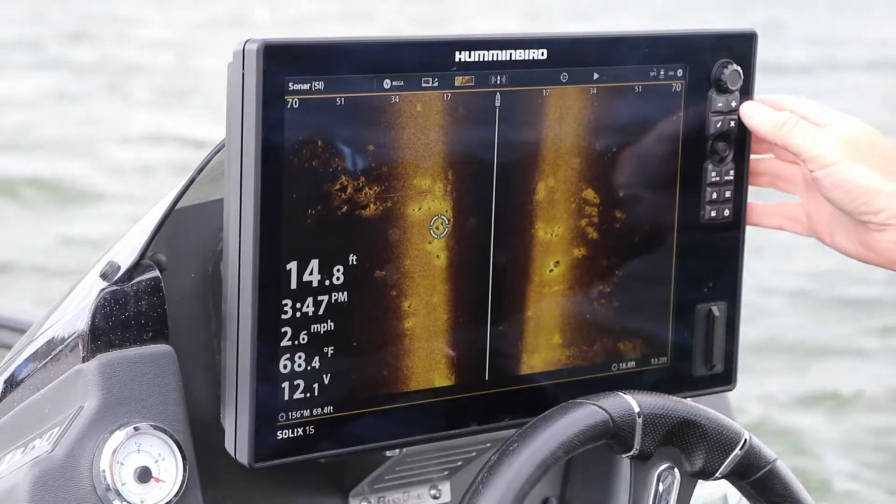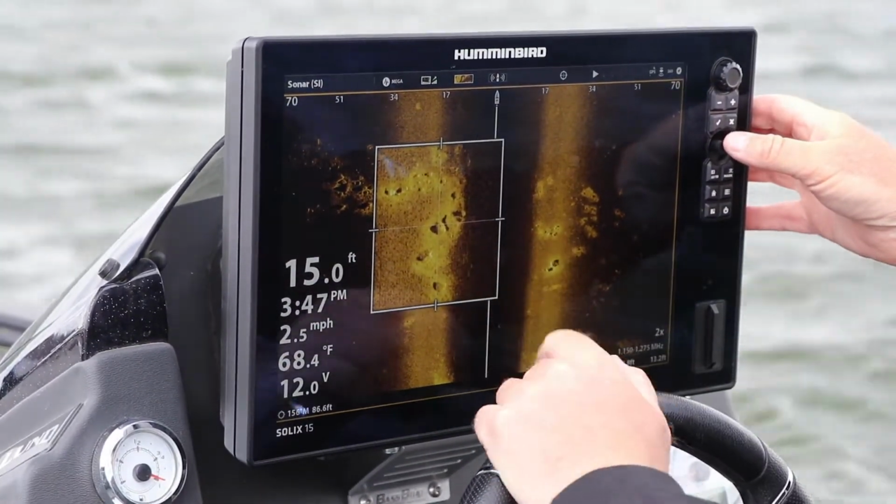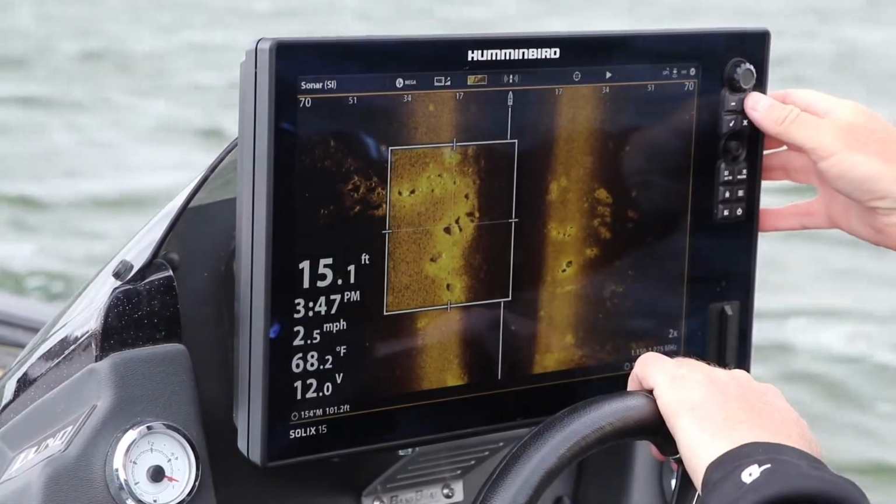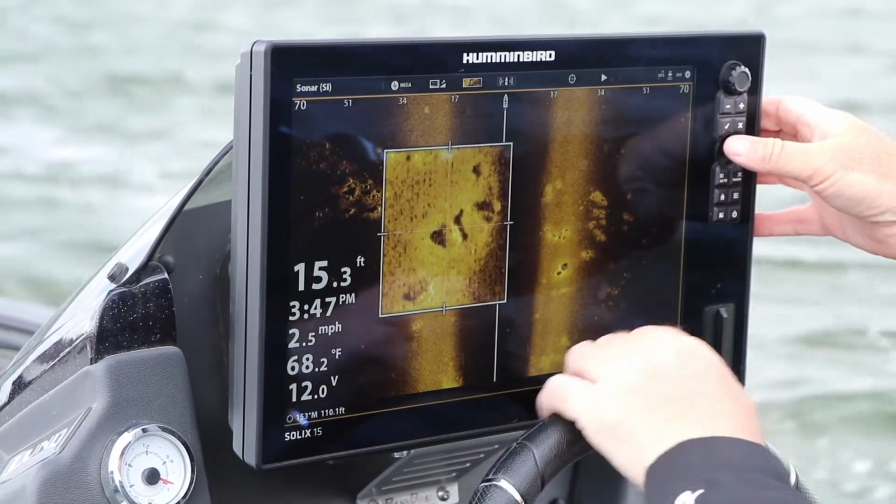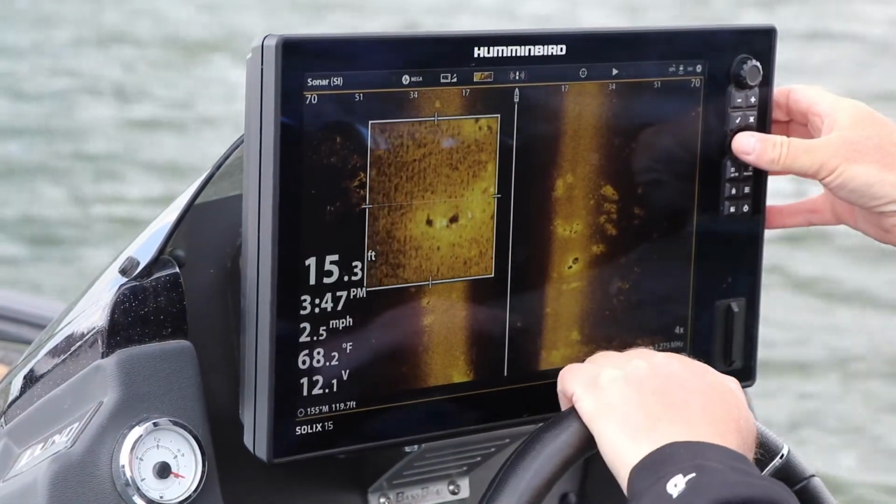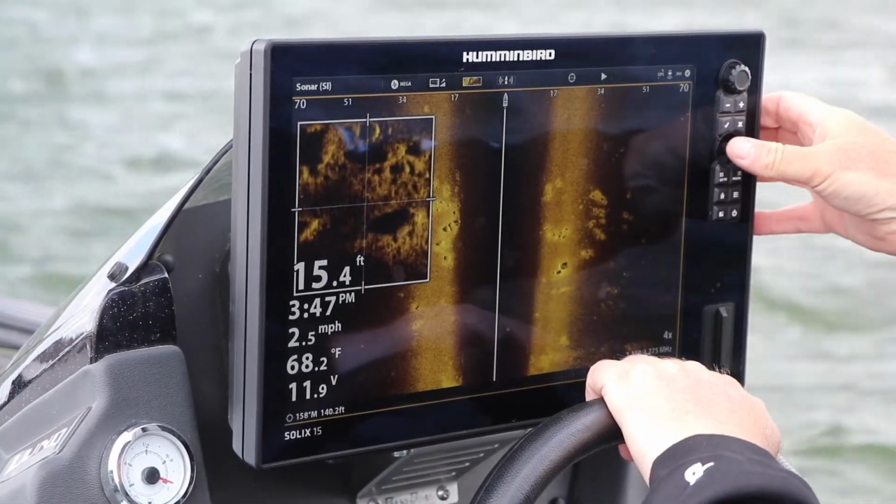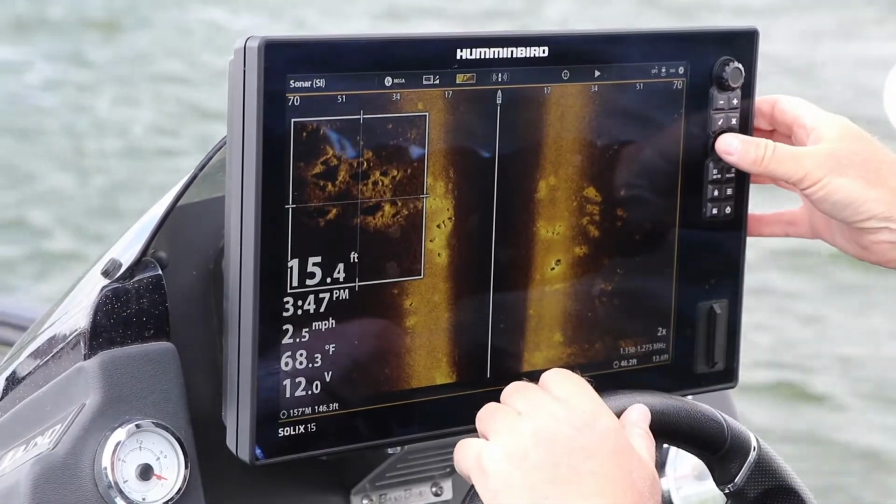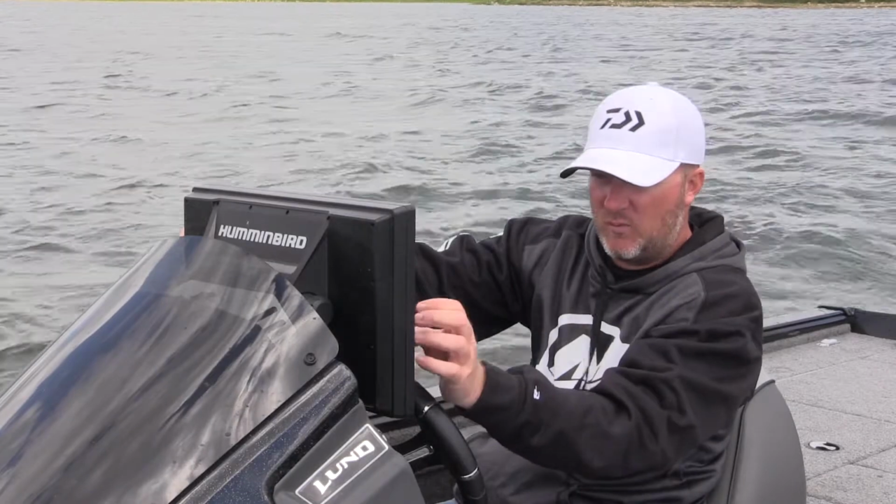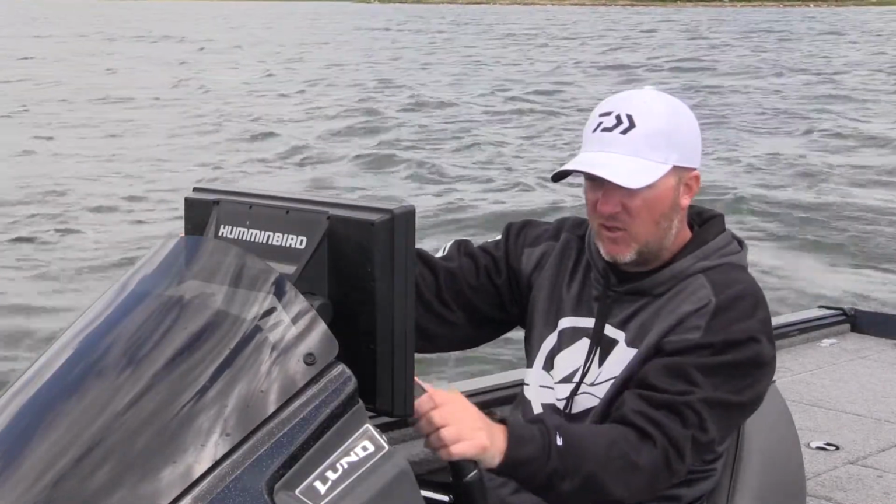Here we're gonna zoom in. There's 1 or 2x, 2 times zoom. You can see that space between the two rocks. There's 4 times zoom. And you can rotate around here. And you can really get a nice picture in between those rocks and that gravel area, and try to figure out if there's fish laying on there.